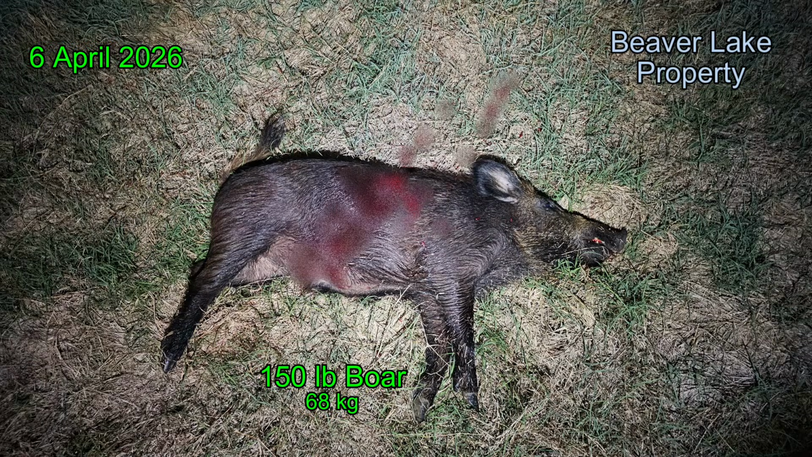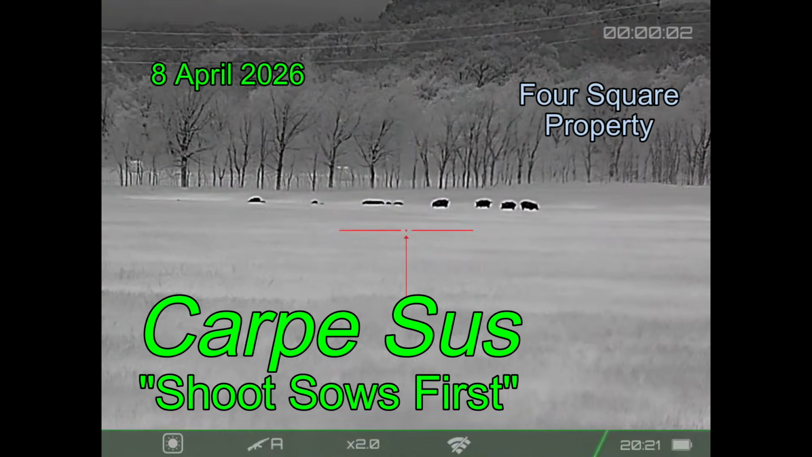Alright, it's been a couple weeks since I produced a video, and I have been hunting during that time. And this is a 150-pound boar from the Beaver Lake property, for which I did have video that somehow got lost in the transfer process. And video not lost, carpe sus.